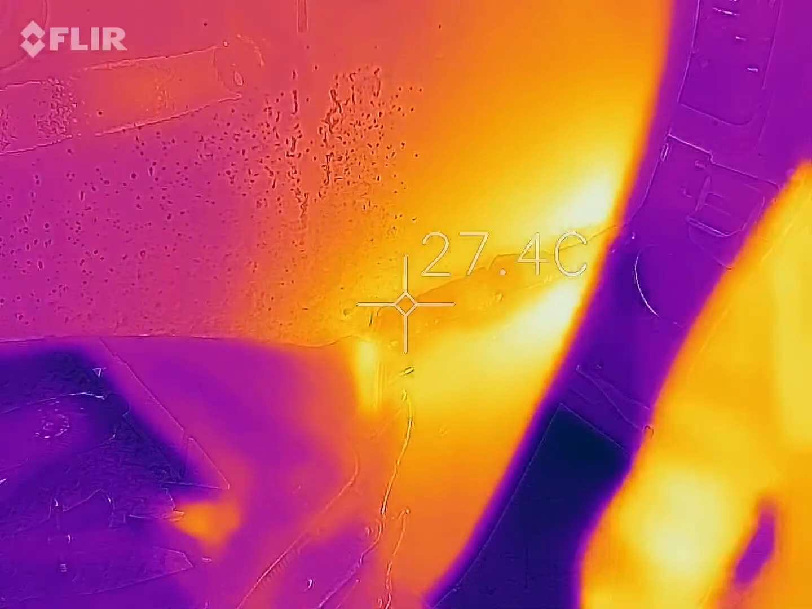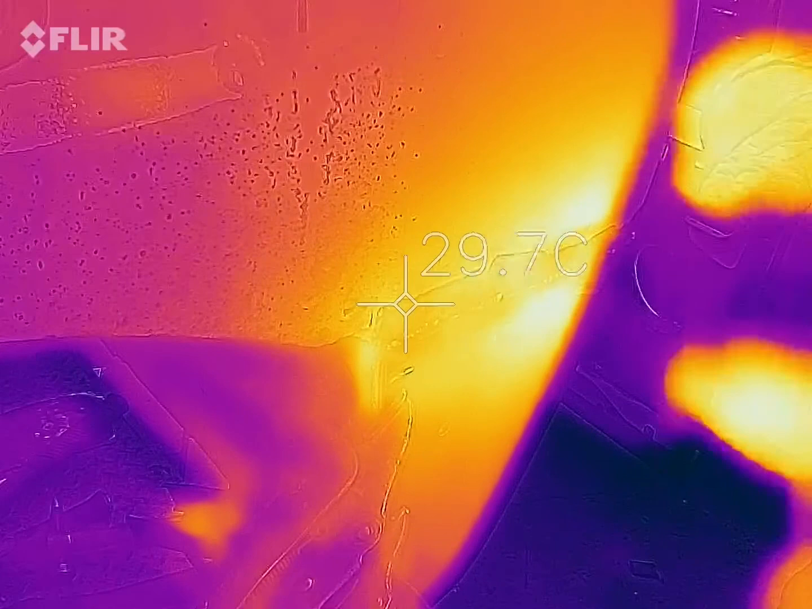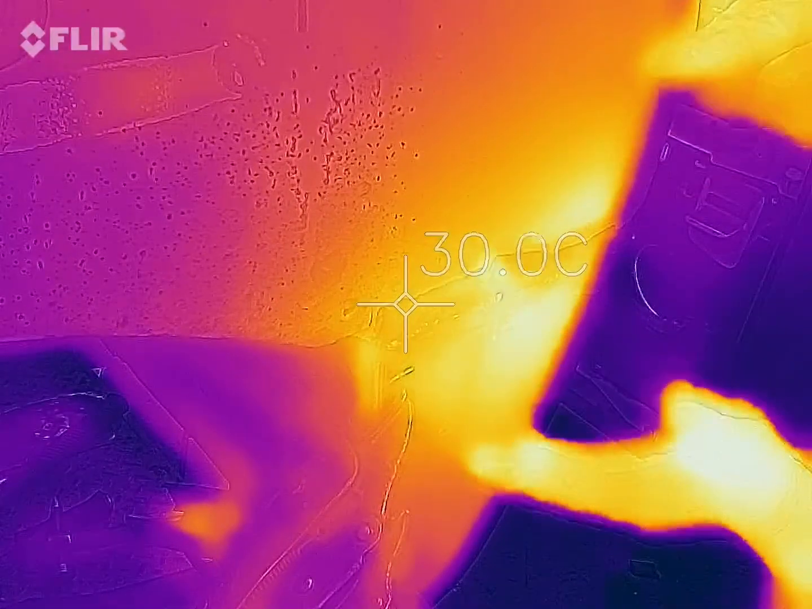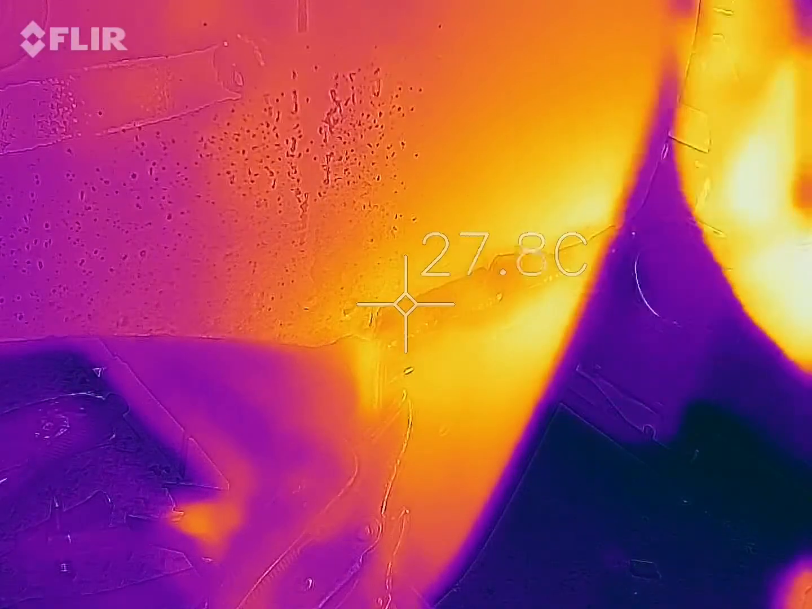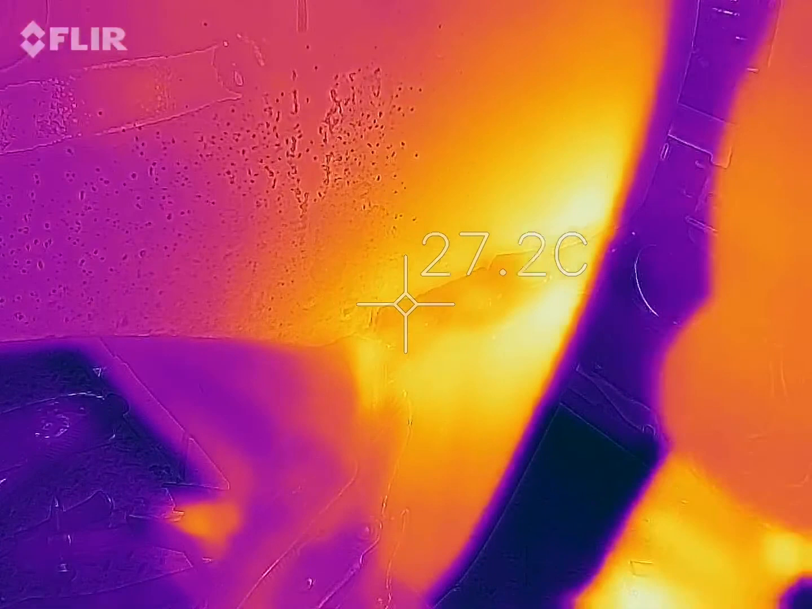Okay, it's barely warm, but you can see that as I'm welding, the panel is getting warmer and warmer as we go. So give it a few minutes, take a break, let it cool off, take your time, and you end up with a better result.